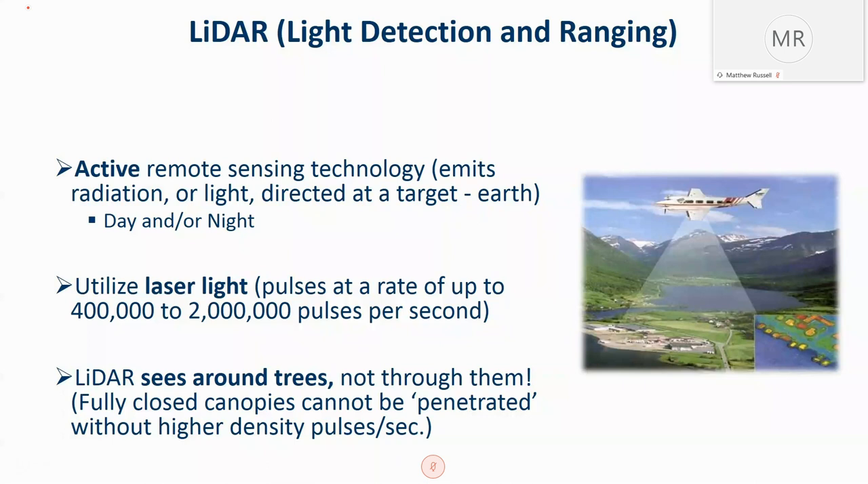When a pulse of light hits something, it reflects back to the sensor, and we identify how long it took for that pulse to get there and back. Thereby, we can create a 3D map of our target. In this case, we were looking for tree cover, which is what we were most interested in.